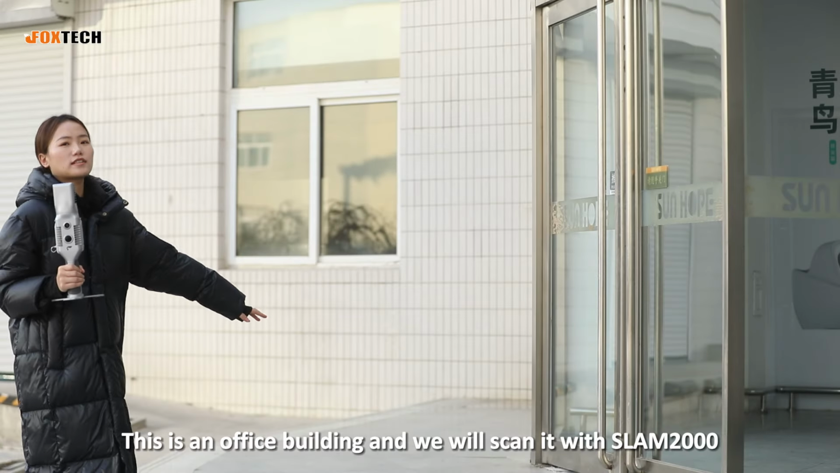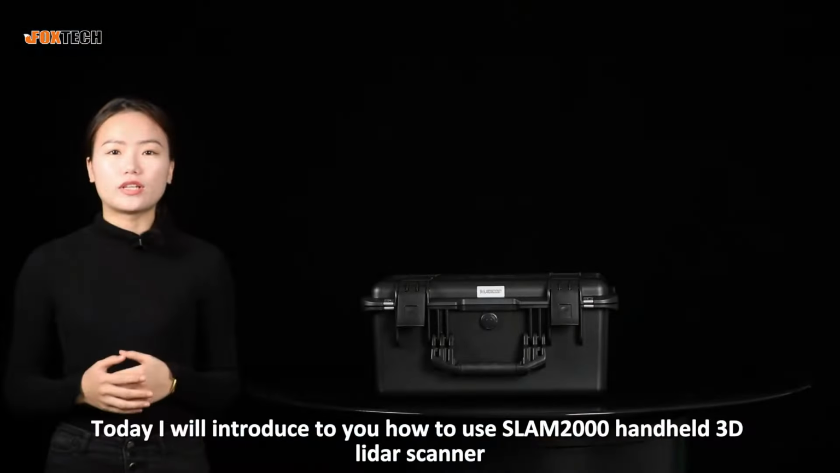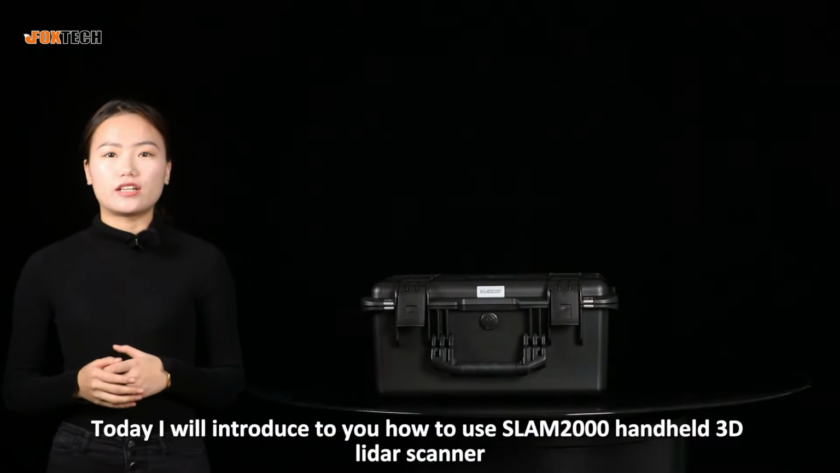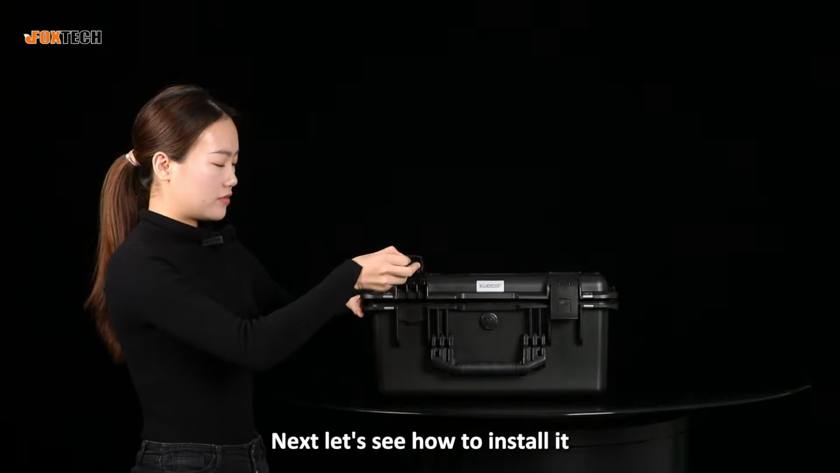This is an office building and we will scan it with SLAM2000. Today I will introduce to you how to use the SLAM2000 handheld 3D LiDAR scanner. Next, let's see how to install it.